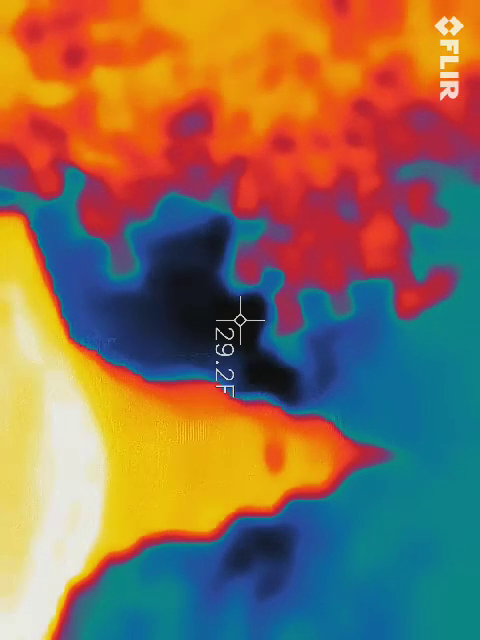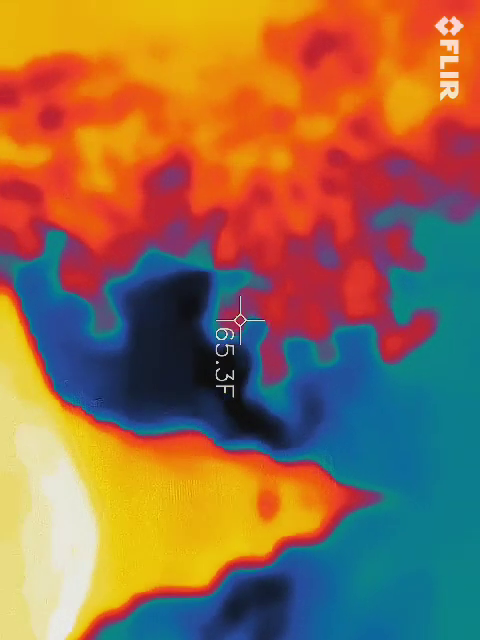Go to the left side of it, maybe. There's a big old black spot on both sides. 29. And I feel a little bit of a wind down here. How drafty is it up here? Yeah, that's a good question. So then you got 73. 30 degrees. You got 73 right there, and then you got 30.